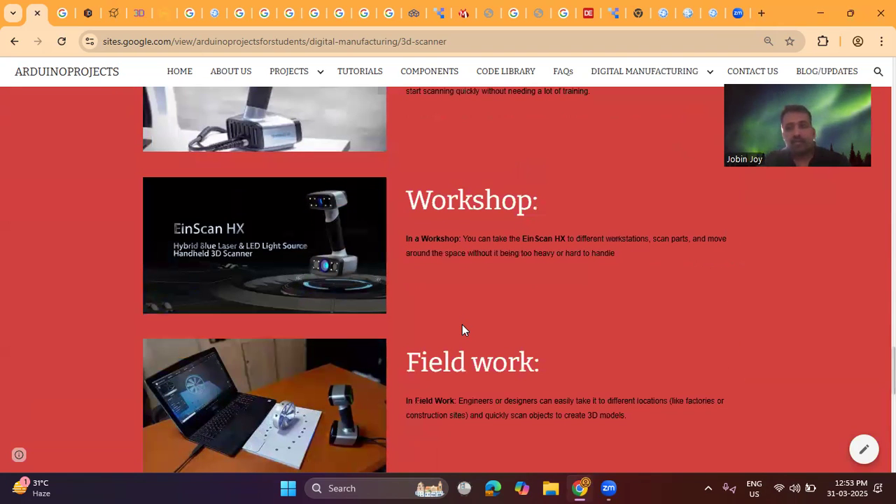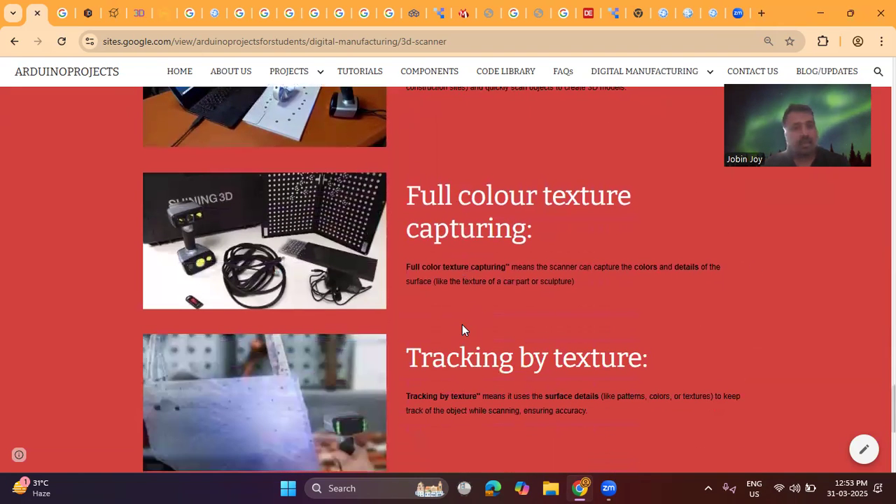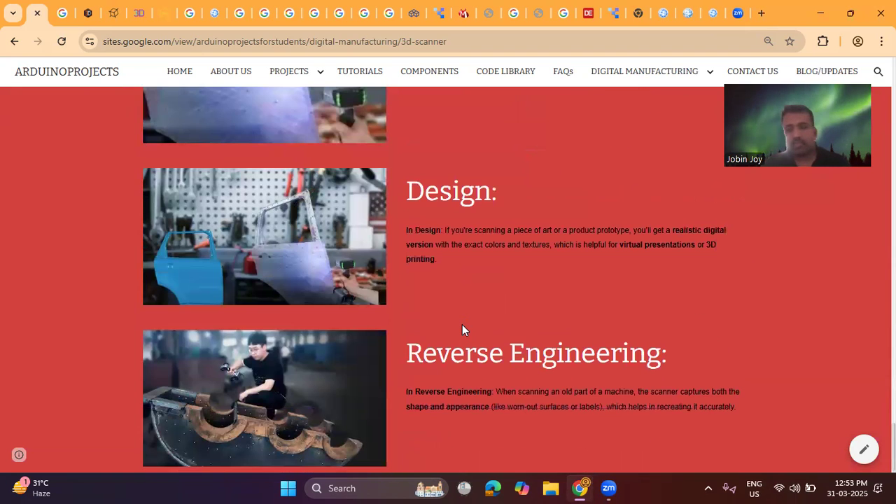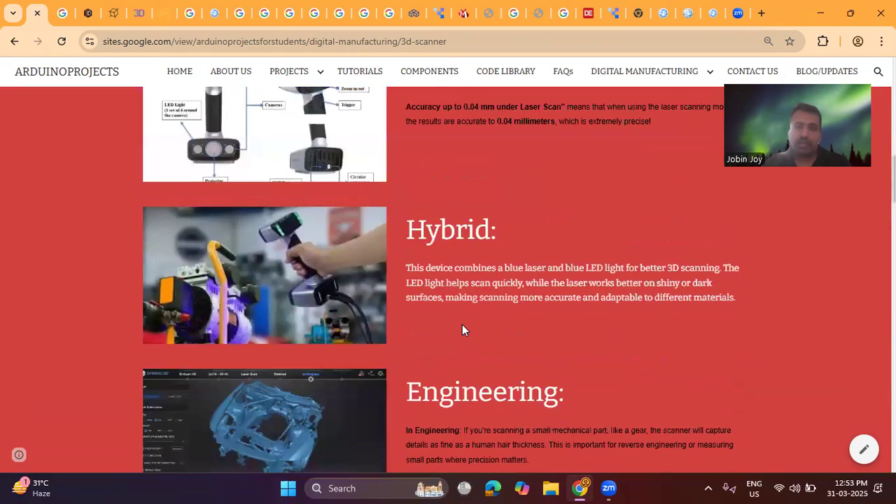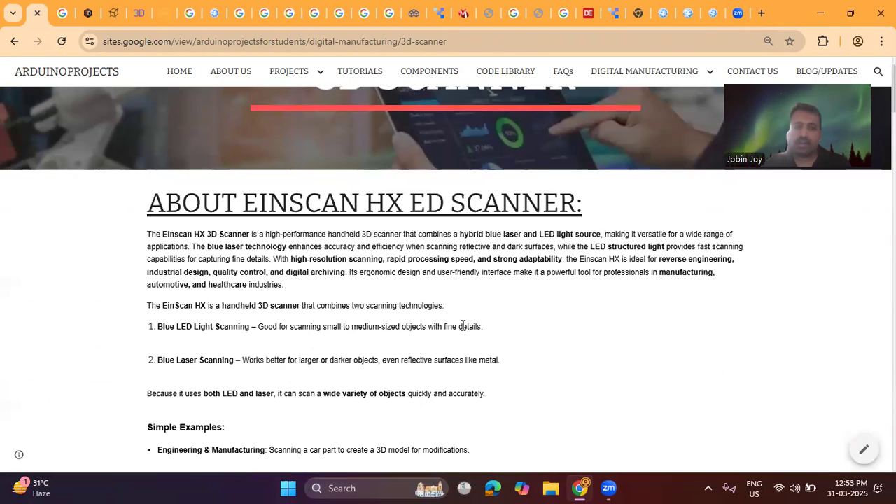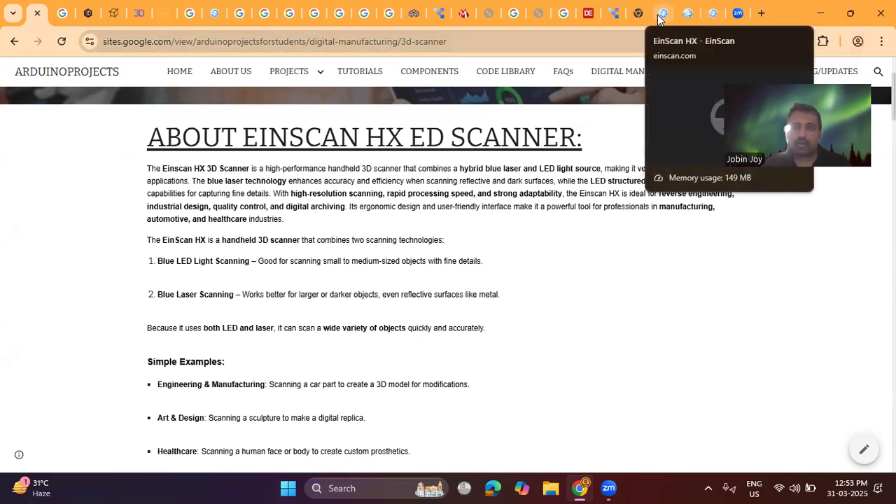Whatever the area, whether it is a workshop or a field, we can use this scanner very easily and quickly. And what about full color texture capturing, and how is this applicable in the field of design and reverse engineering? After finishing this video, you will get a basic introduction to the Einscan Hx 3D scanner. First of all, I will show you one video.